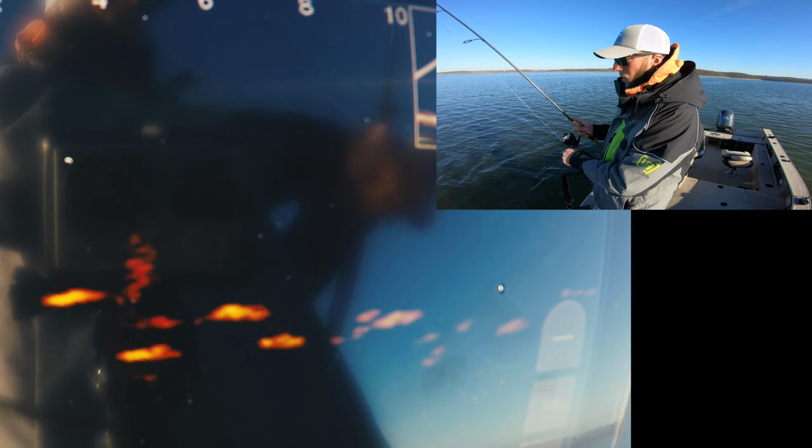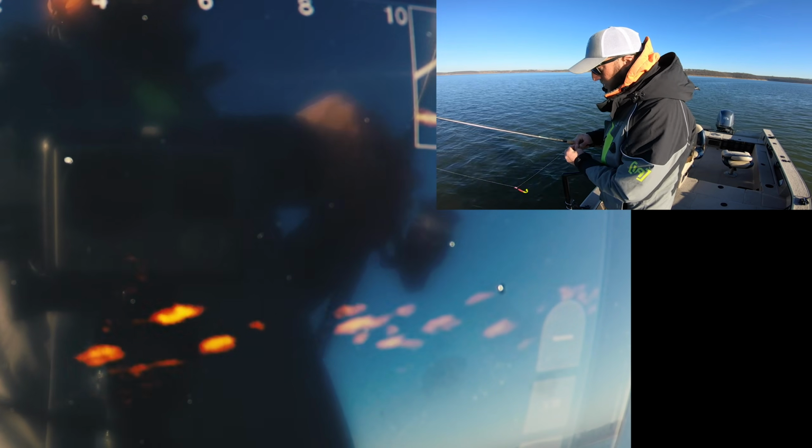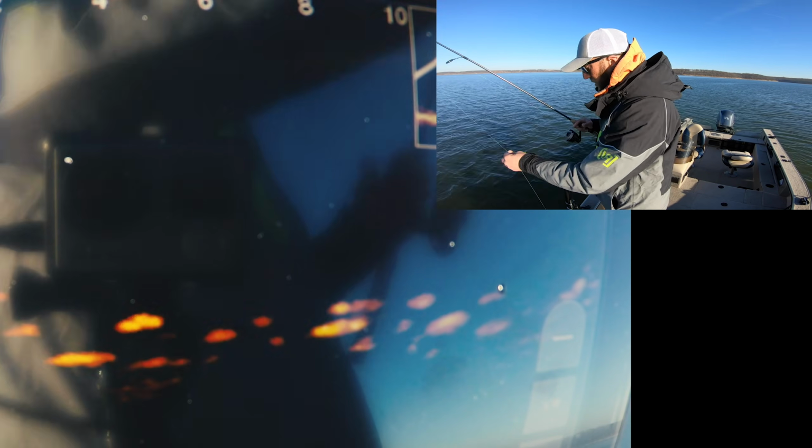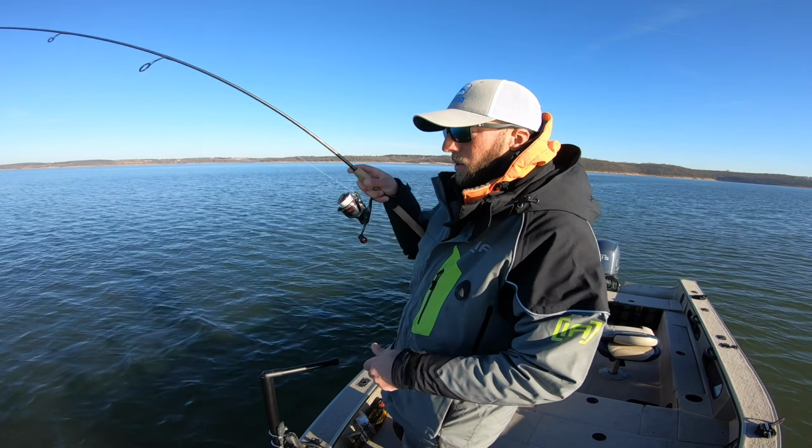Oh my, that one, whew, that was a drive-by. Now those big ones are kind of getting off all by themselves, which is good. You guys can see there, definite size difference on LiveScope. That's what we're looking for. Instant, look at that. Oh, I got him. Oh, giant too, nice one.